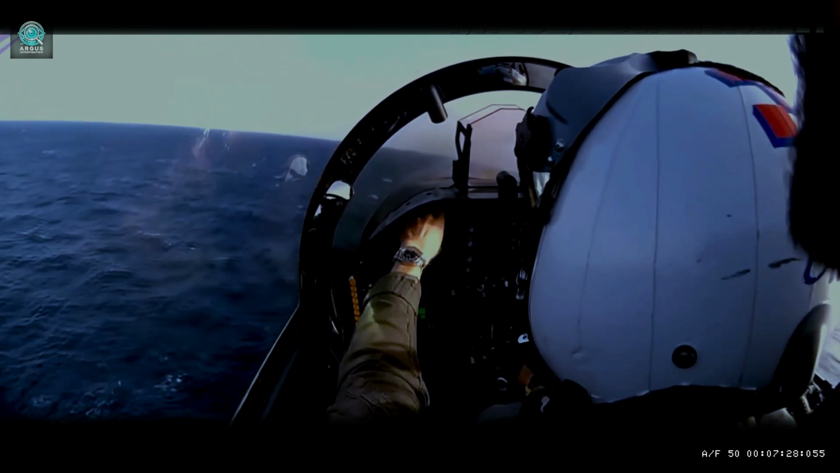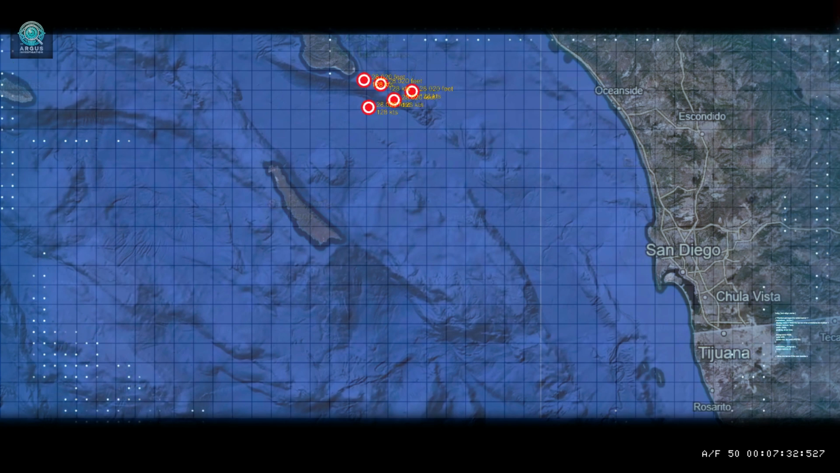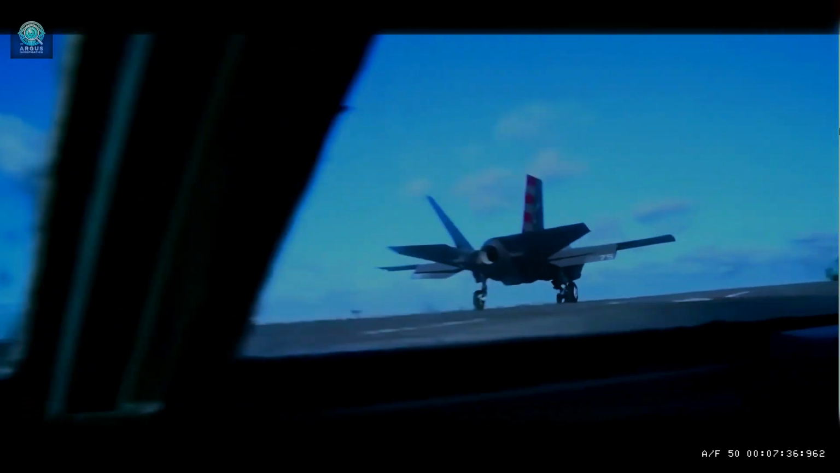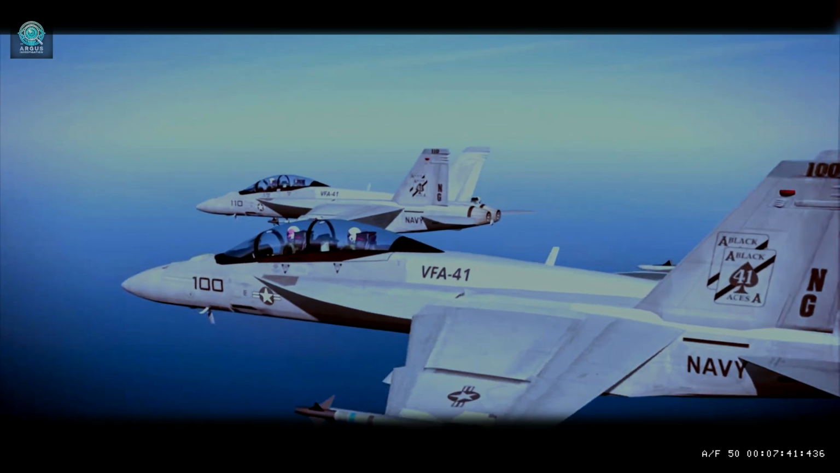November 14th, 2004. 11:00 a.m. The objects return. The Nimitz cancels a scheduled drill and dispatches an operational flight. In command, David Fravor. Systems operator, another jet.